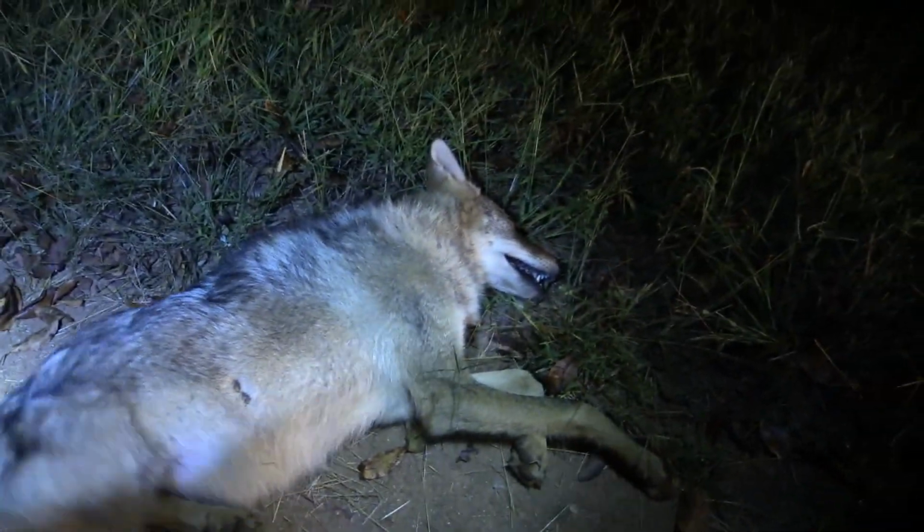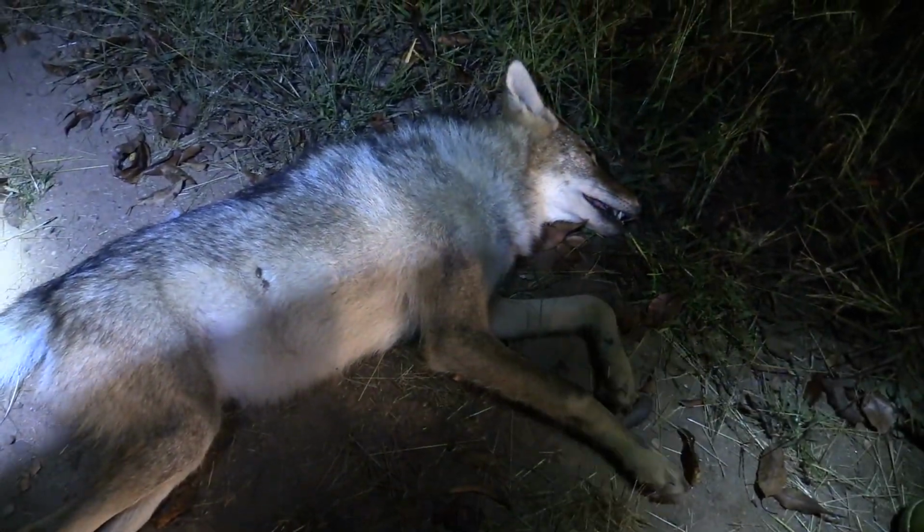Look how furred up that dog is. That's a munchkin. It's a little munchkin dog.